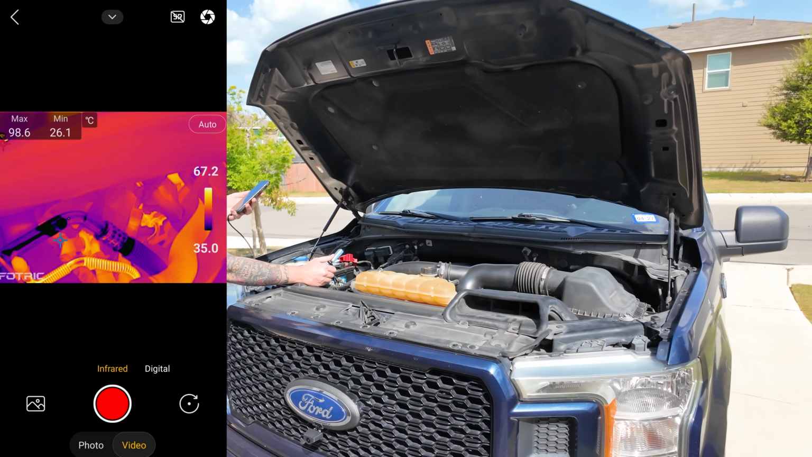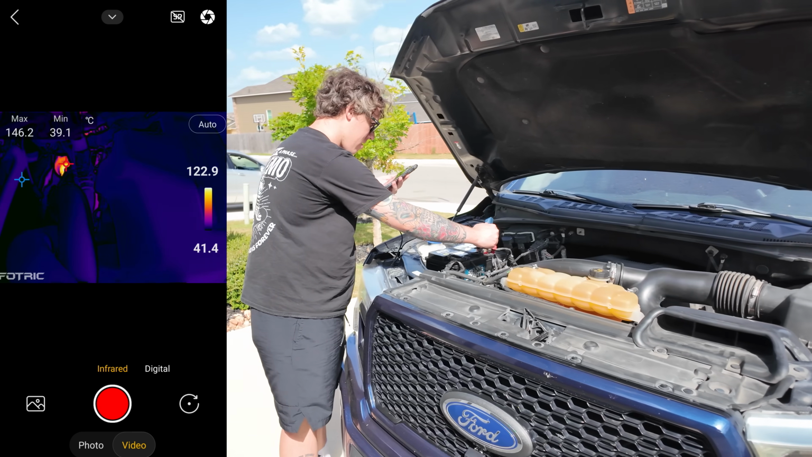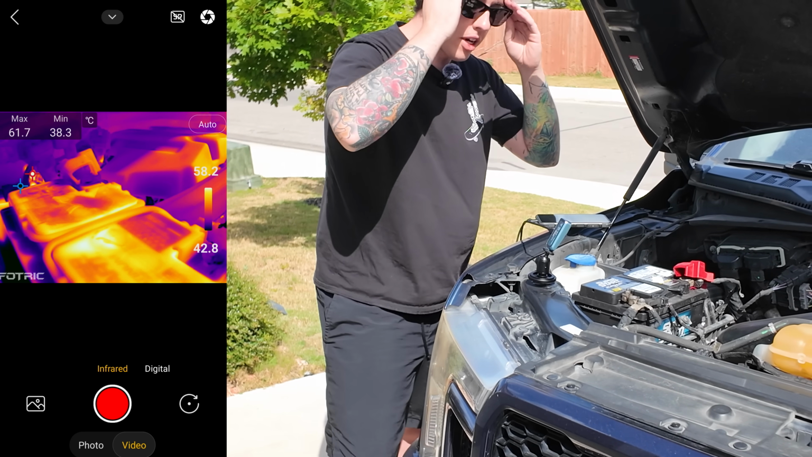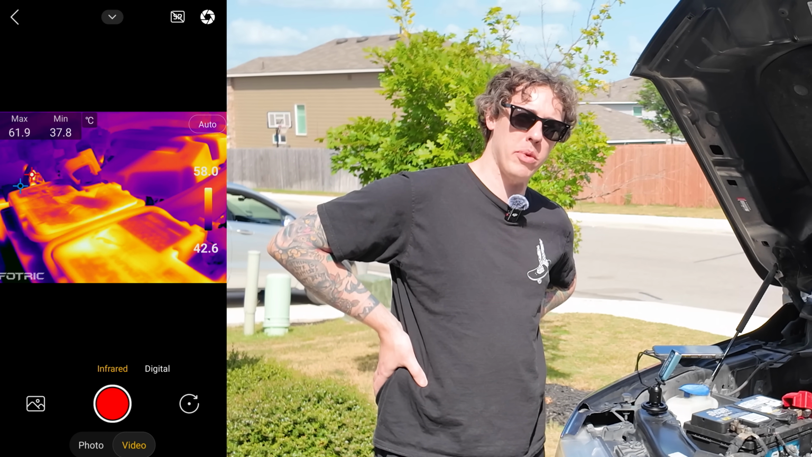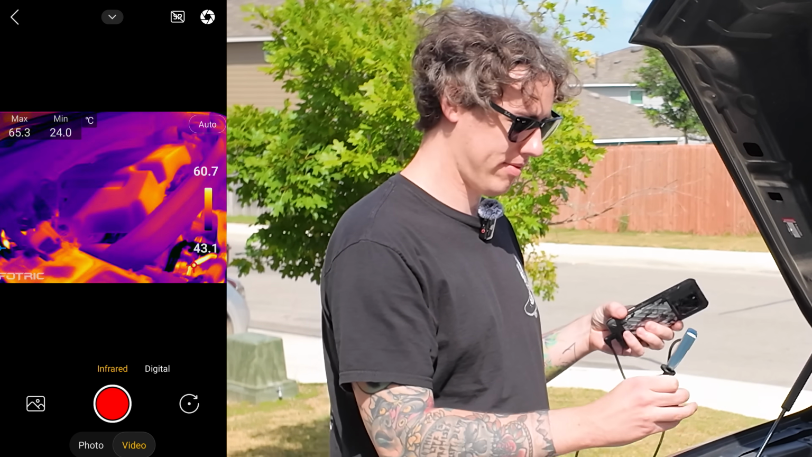Oh God, get up in there, man. This is where the stick could come in handy, you know? Not a bad setup, huh? I feel like it would work a little bit better if you were inside in the shop, but it's not terrible. For 300 bucks, you really can't beat it, especially if you're looking for a real hot spot or a leak.